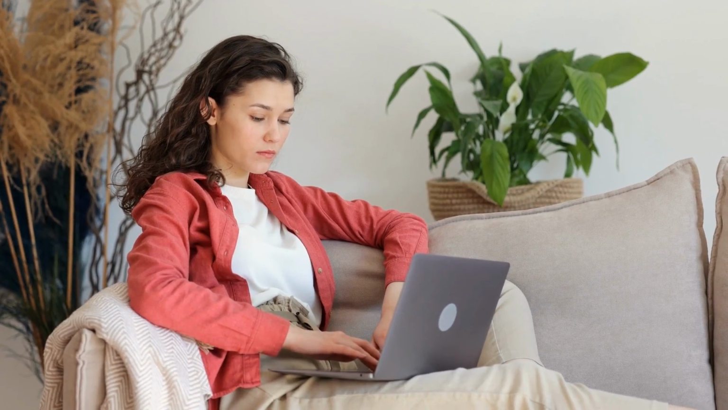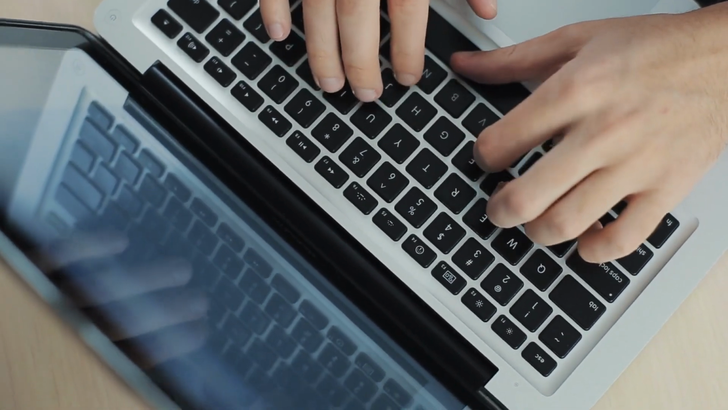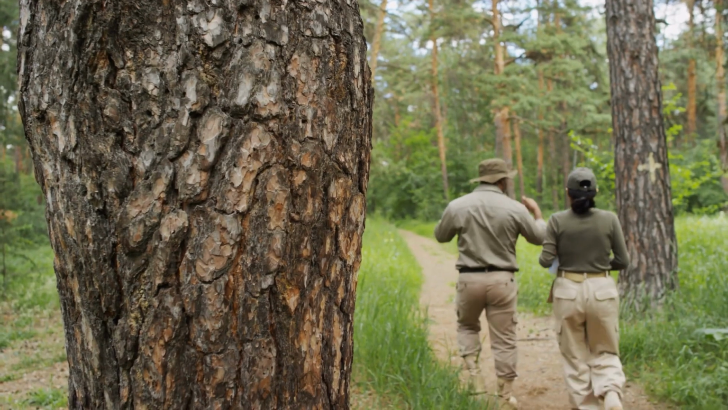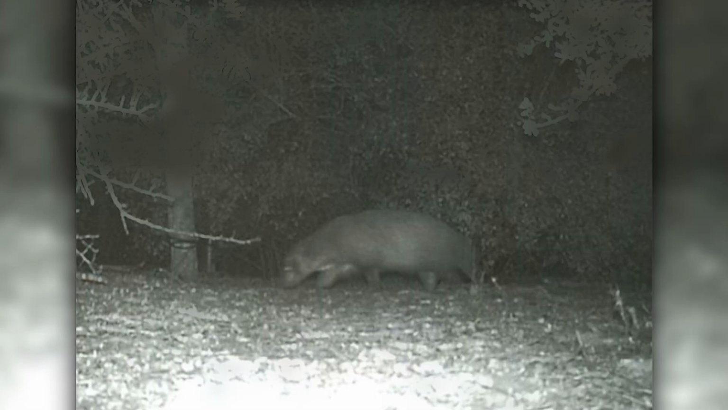Folks online could not stop racking their brains to figure out what it could be. Users tossed out their best guesses, which included an opossum crossed with a raccoon, a chupacabra, an unknown species, and one even guessed that it was a park ranger in disguise. I am curious to hear what you guys think it might be. Have you ever seen anything like it?